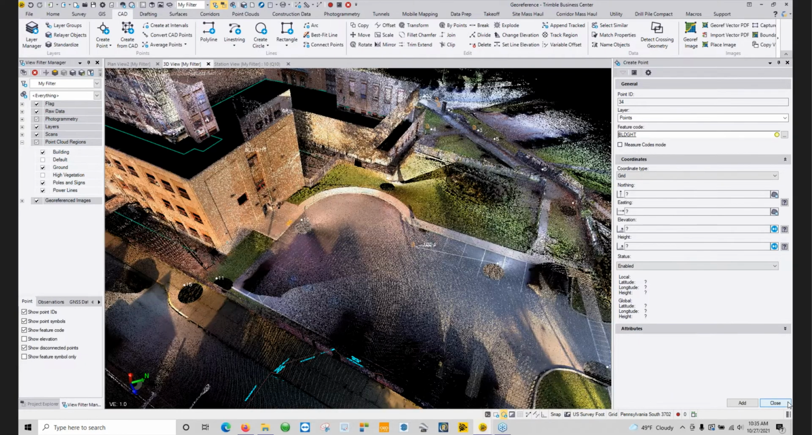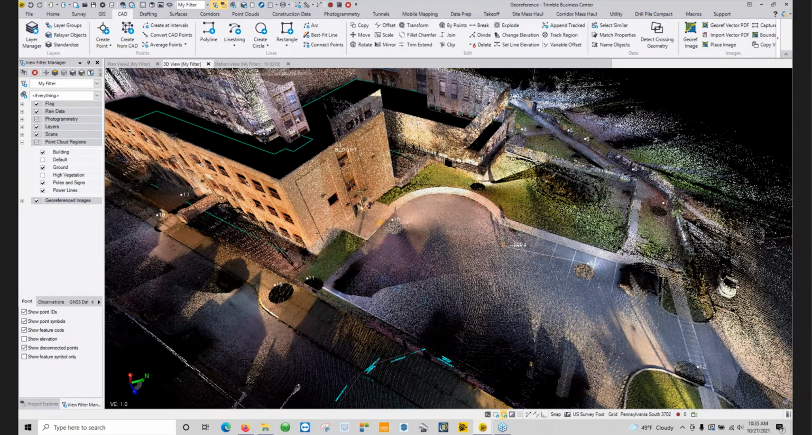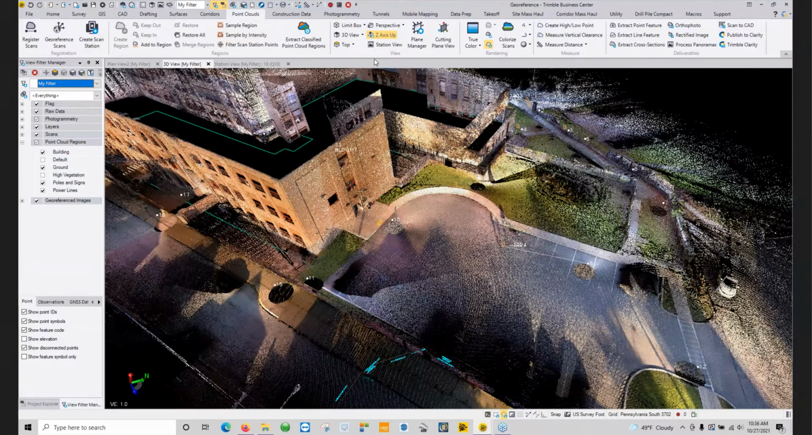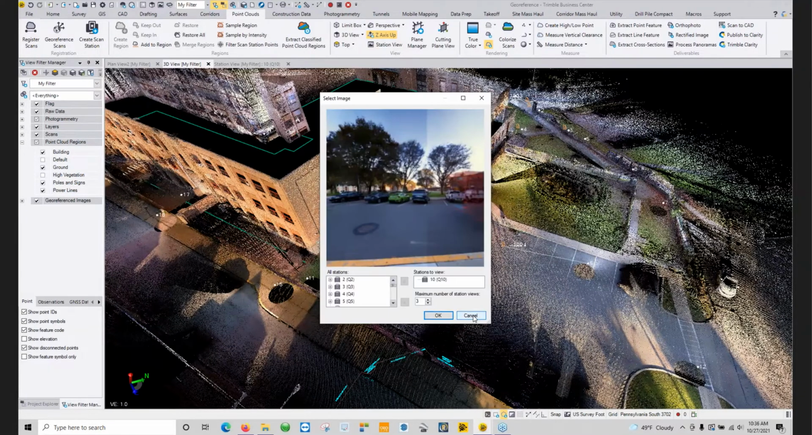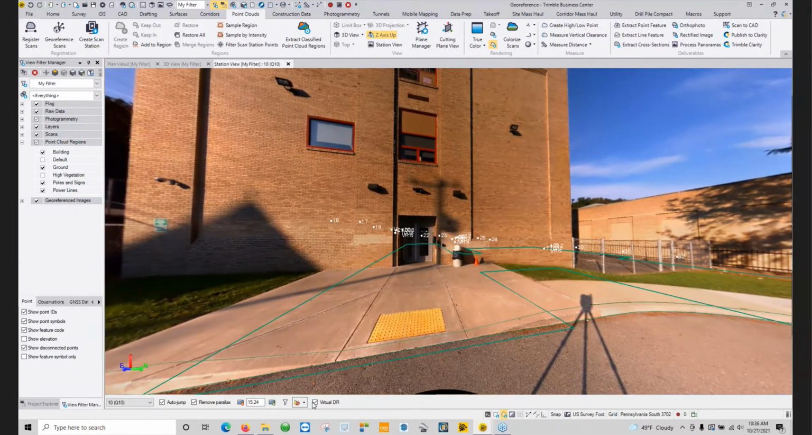Hey, Anthony, we have a question. Someone's asking if you can show how to open the DR window. The DR window? I think he's talking about the virtual, to take the virtual shot. Okay. That's just within your point clouds tab and opening up your station view, which is right here. Choosing which station that you want. And make sure this virtual DR is set.